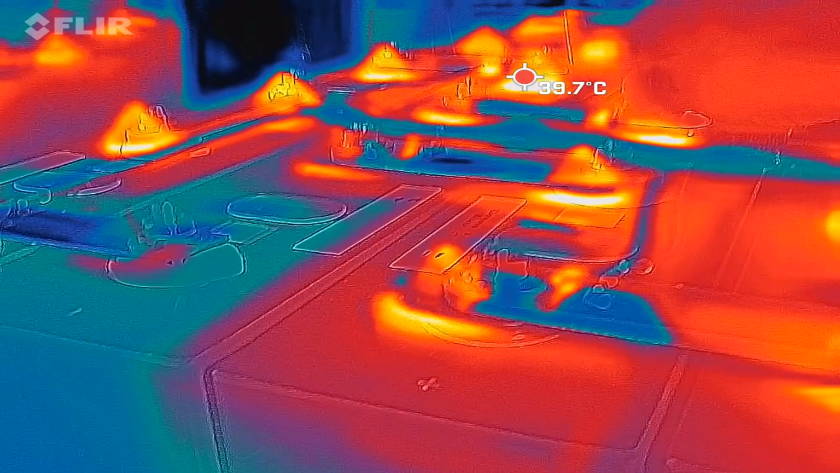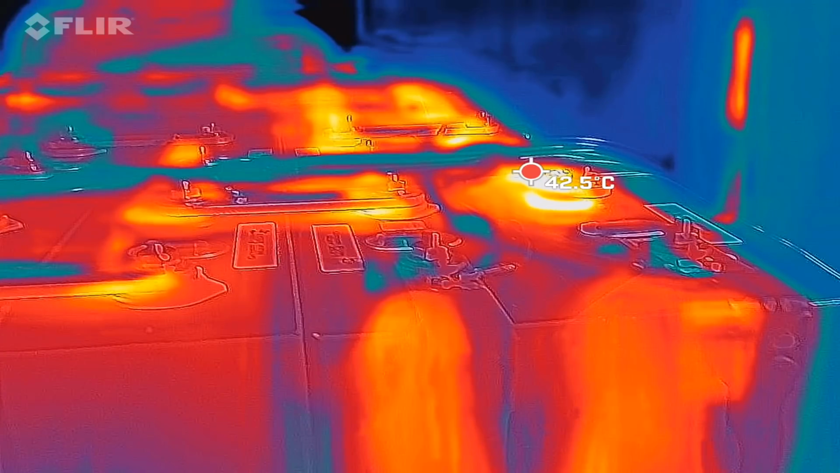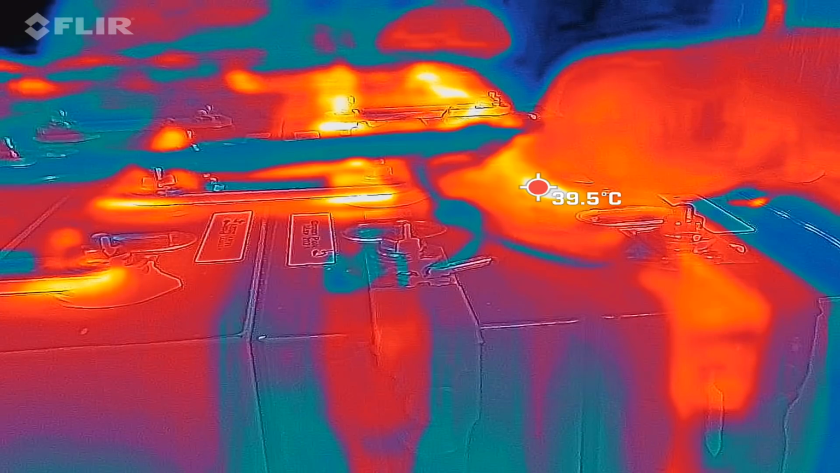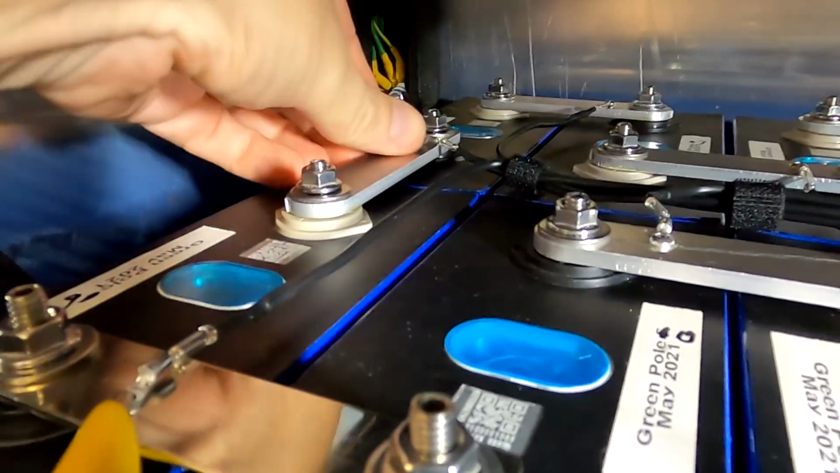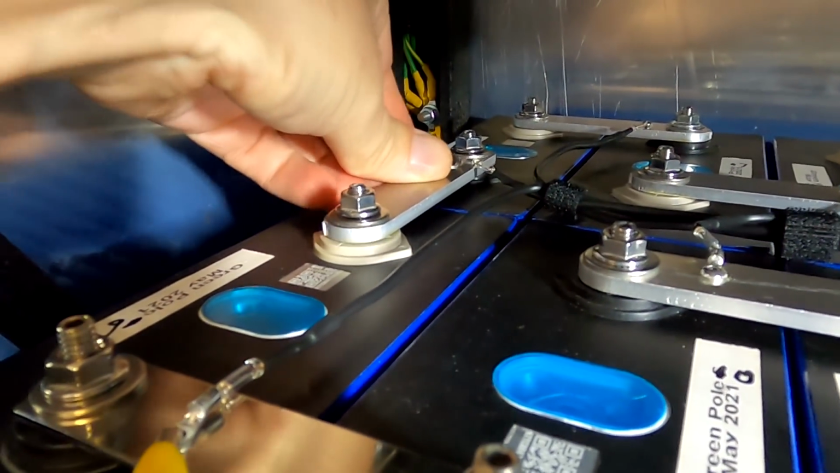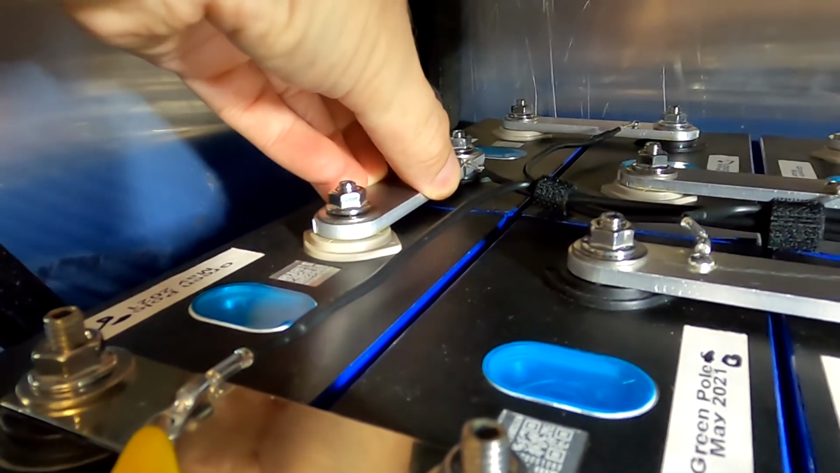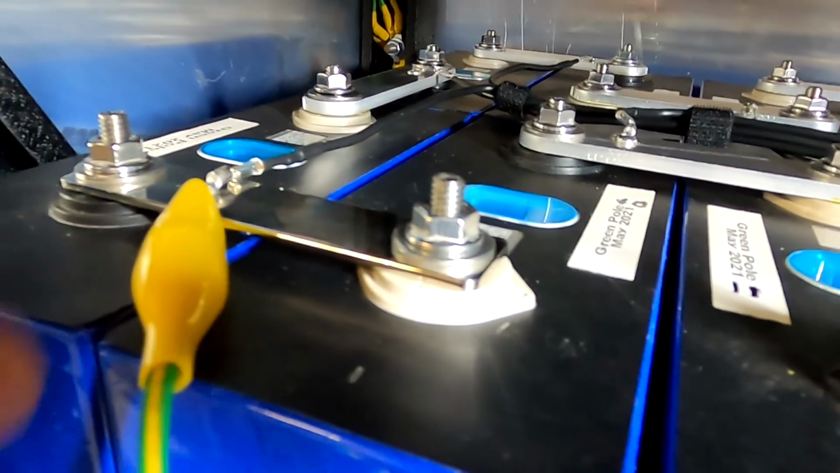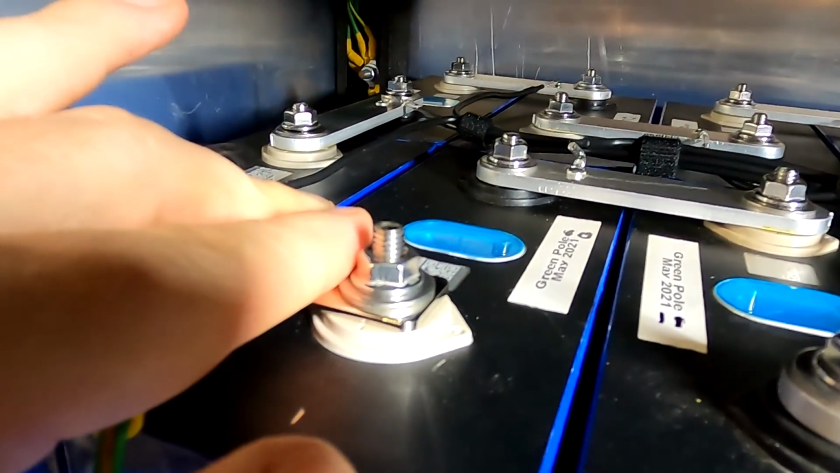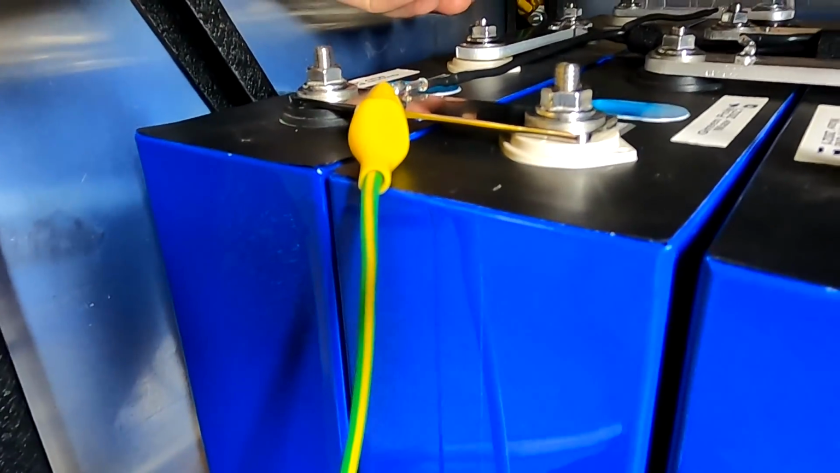What is wrong with the terminals? The two main contacts staying cool, but everything else is heating up. This one here is extreme, 40. Oh yeah, can barely touch it. So I've loosened the nuts now here and moved the bus bar a little bit back and forward to clean the contacts, but this didn't make any difference at all. But I wonder why this one is not heating up anymore here. I'll try to replace this one with one of Maddie's flexible bus bars and see if this makes a difference.